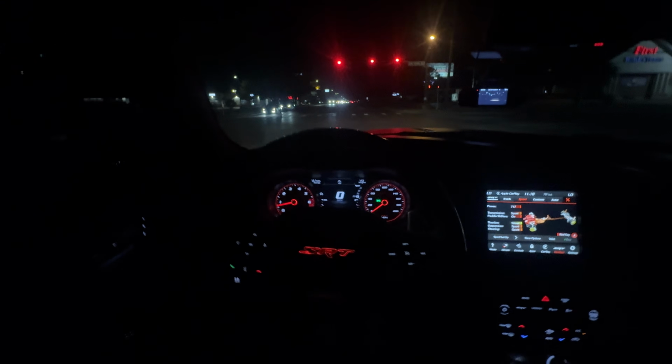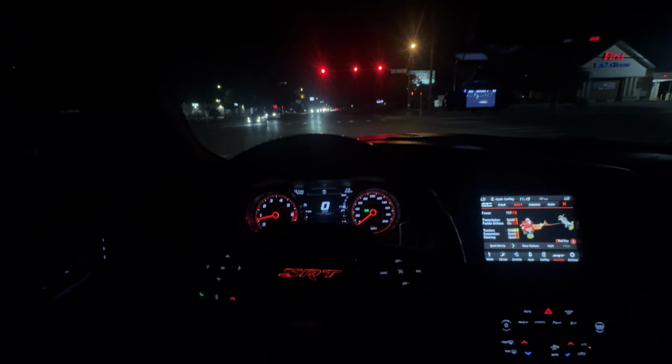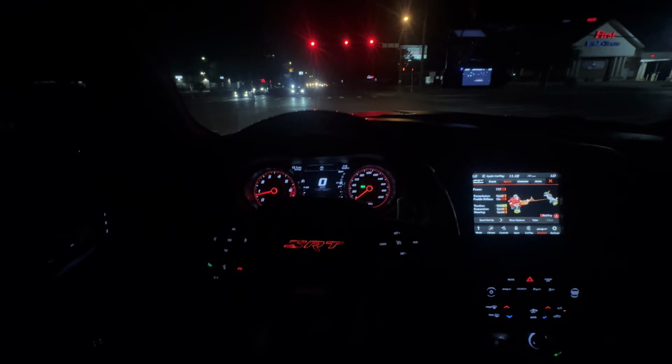Yeah, I ain't gonna lie, I need to get the ambient lighting around the dash, and I'm also planning on getting some stars, so that's gonna be done soon. I don't know when though, but that's gonna be coming anytime soon. Cause I ain't gonna lie, not having lights in the interior, I don't really mess with it.